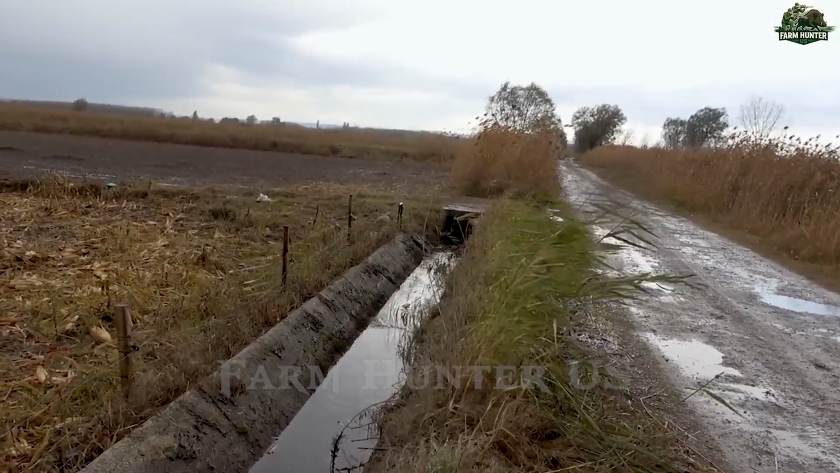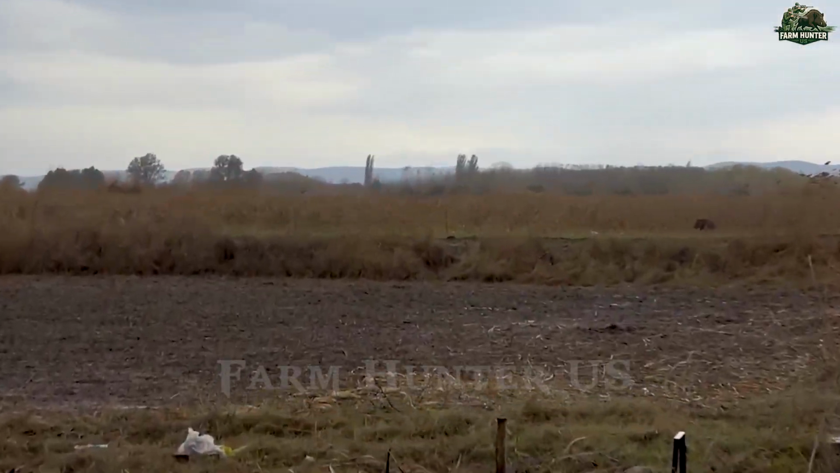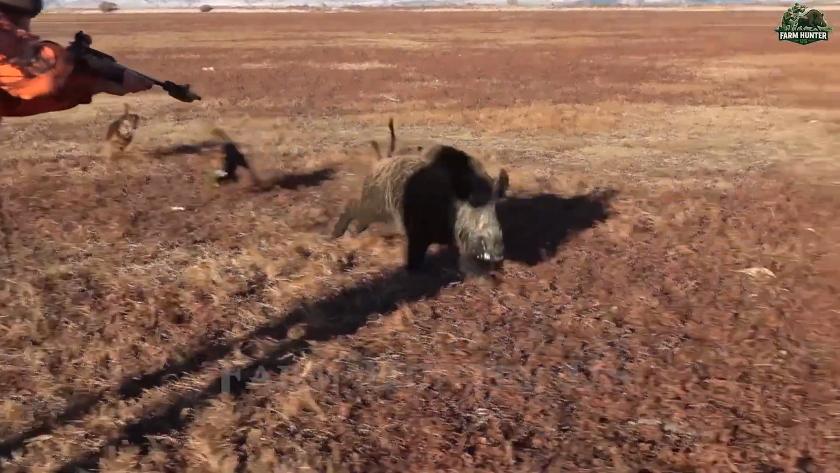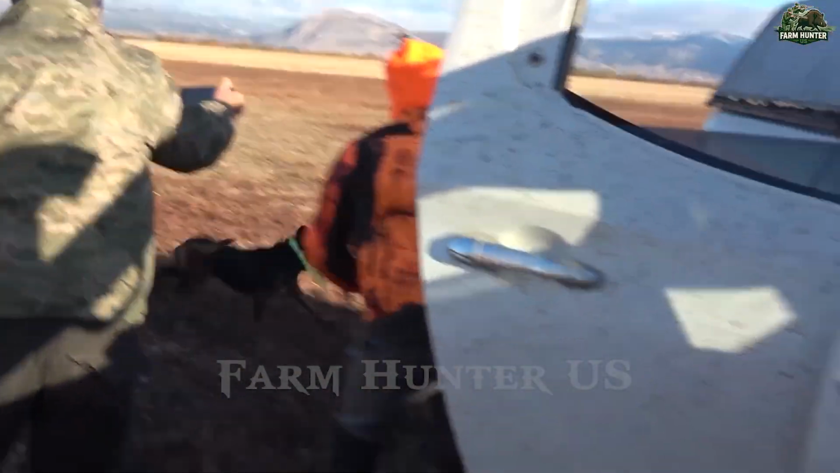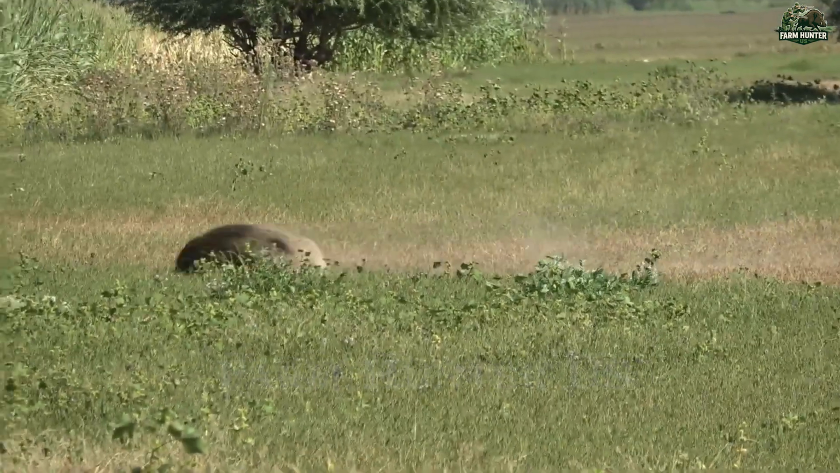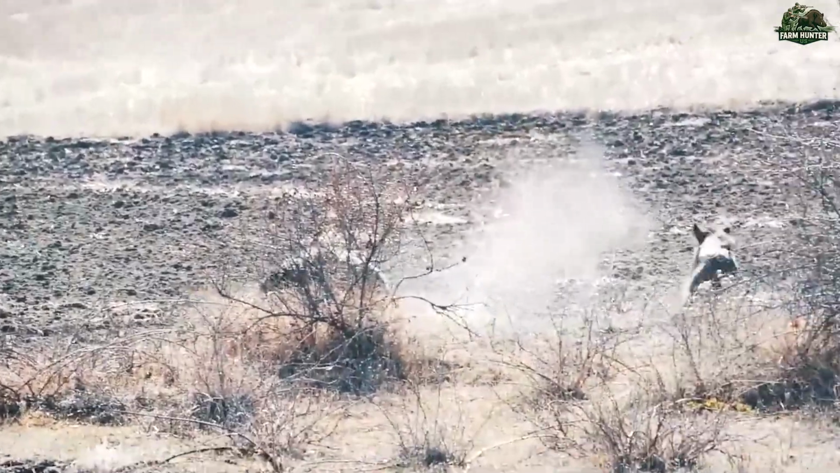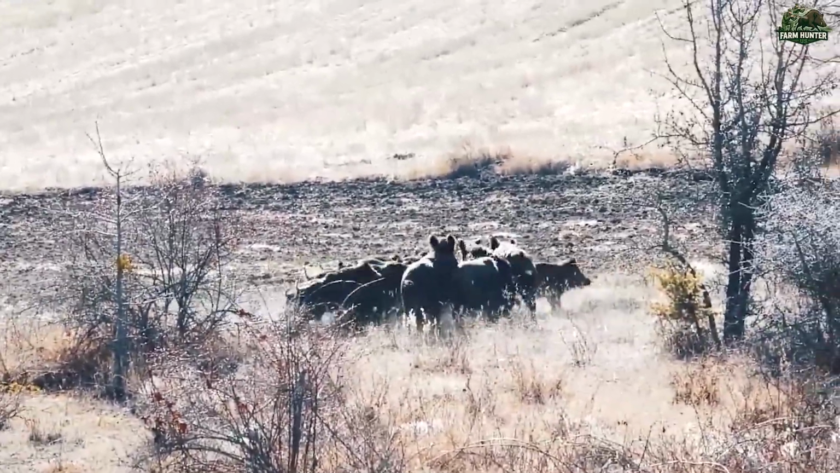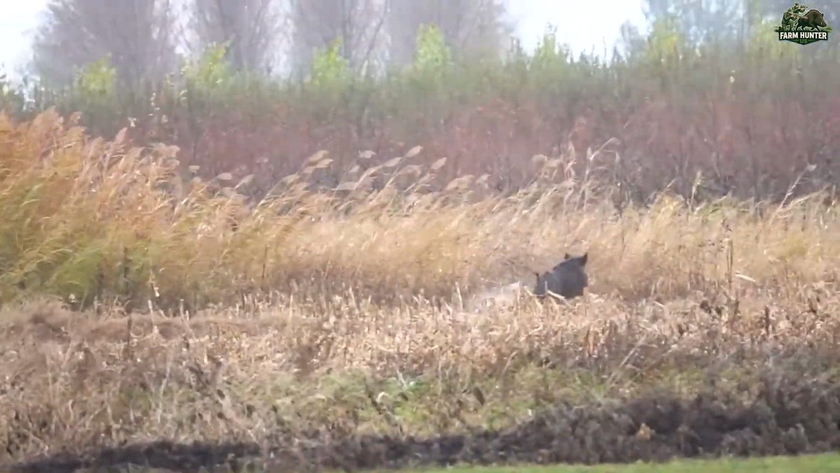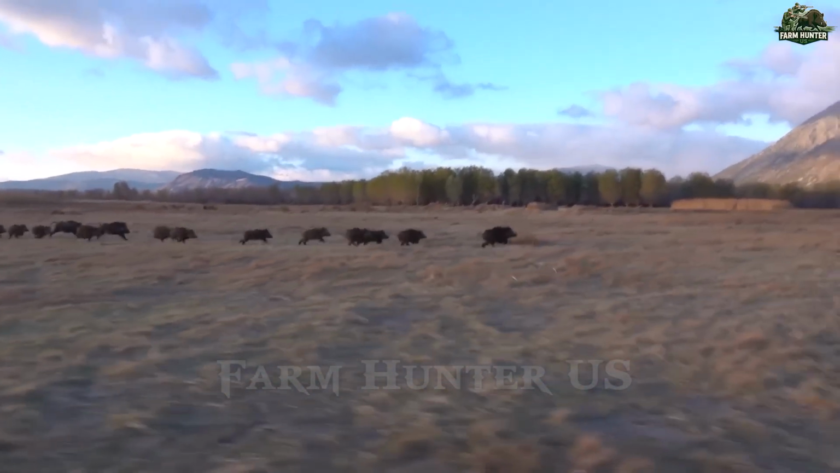As the sun dipped lower, we began our return, only to encounter more boars hiding in dense thickets. Their numbers were relentless. What most people don't realize is that wild boars can breed all year long, with litters ranging from 6 to 12 piglets. A single sow can give birth twice a year. With no natural predators and limited hunting pressure, one pair can become a herd in no time.